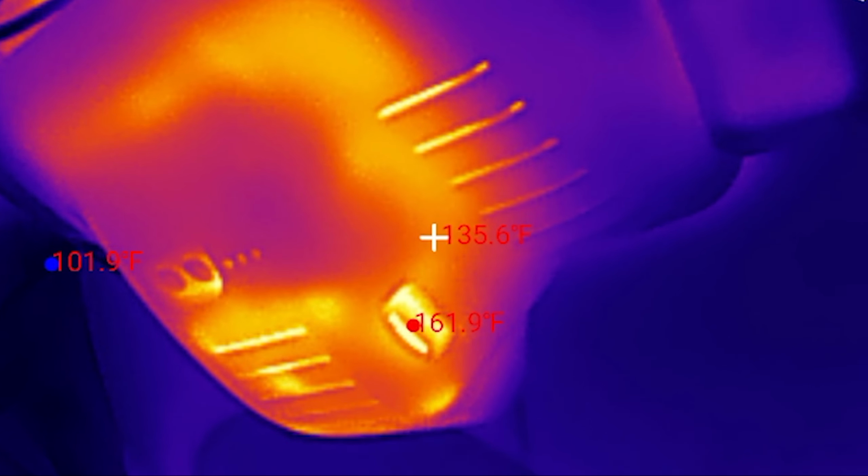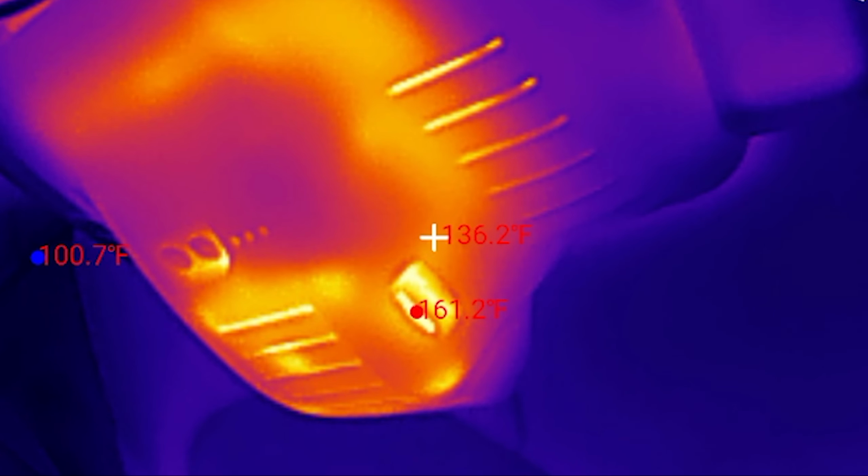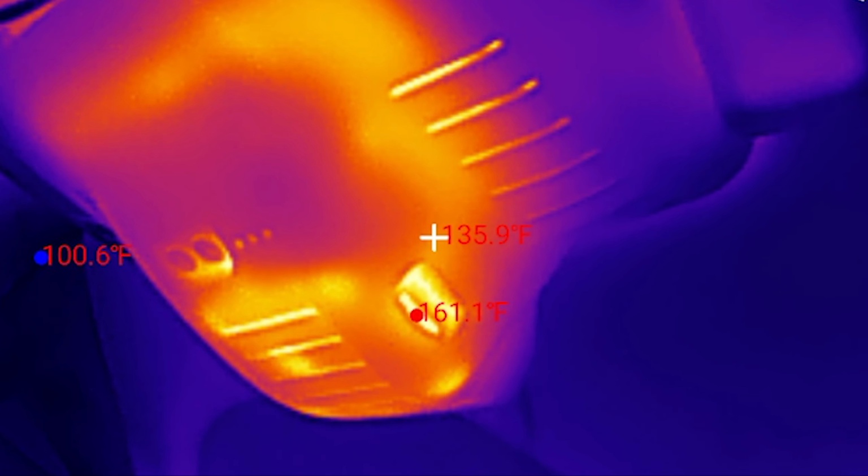Here's a test I haven't seen anyone else do on one of these. Everything it does runs off your phone's battery, but how much battery does the camera actually use? So I ran some tests. 10 minutes of just live view, panning around and looking at things, then 10 minutes of actually recording. I ran each test a few times to confirm the results.